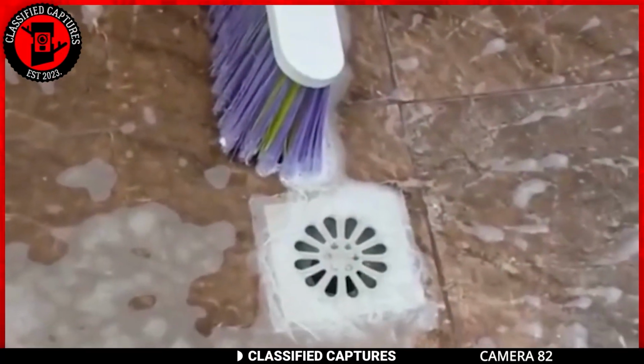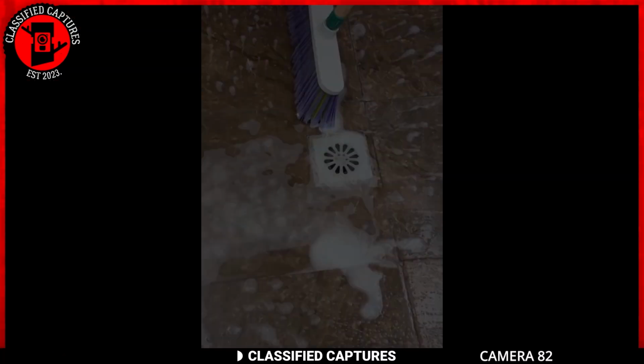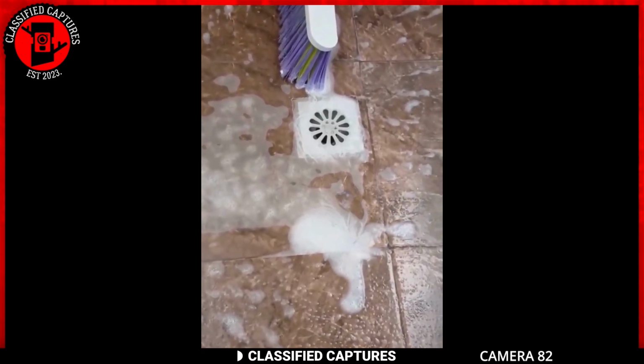The everyday chore of bathroom scrubbing. God, my mom knows how much I hate that. Anyway, instead of the usual everyday routine, this one unveils something rather perplexing.